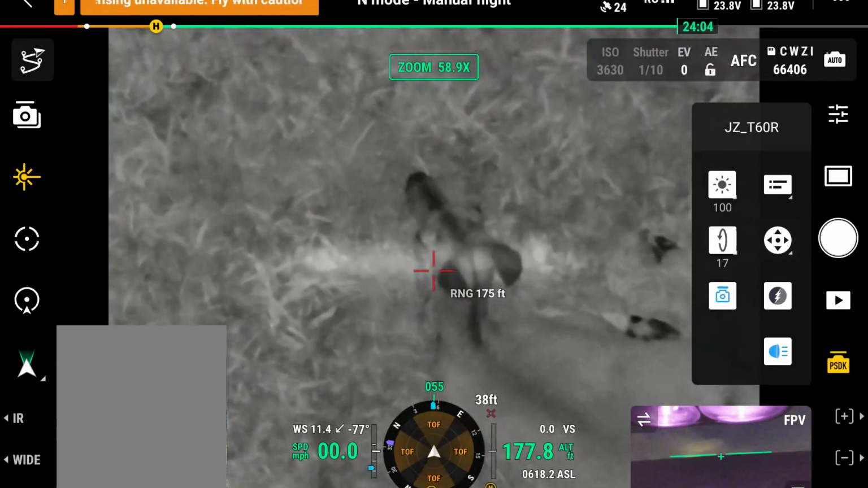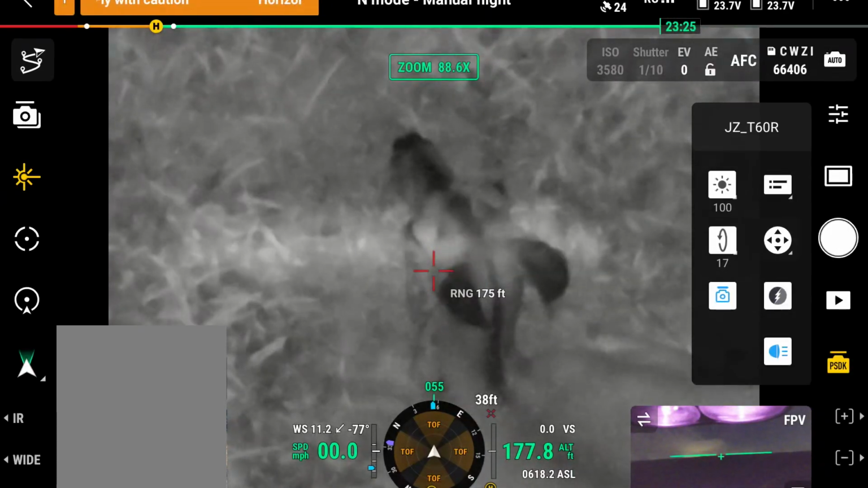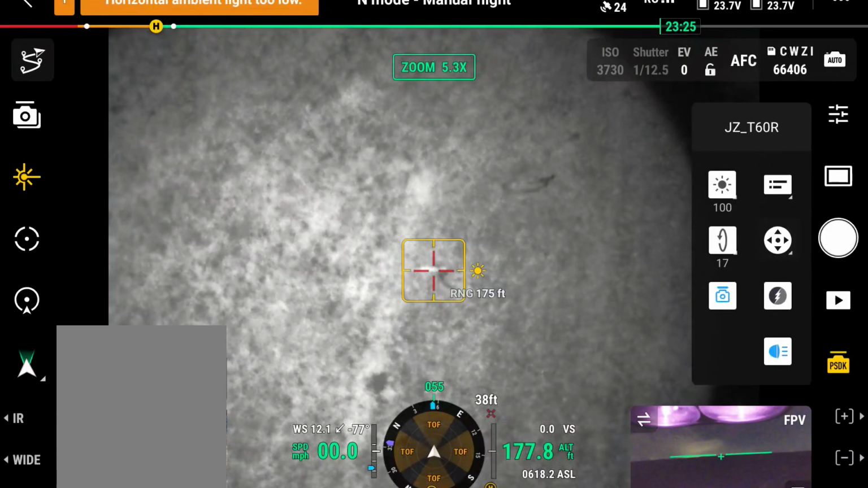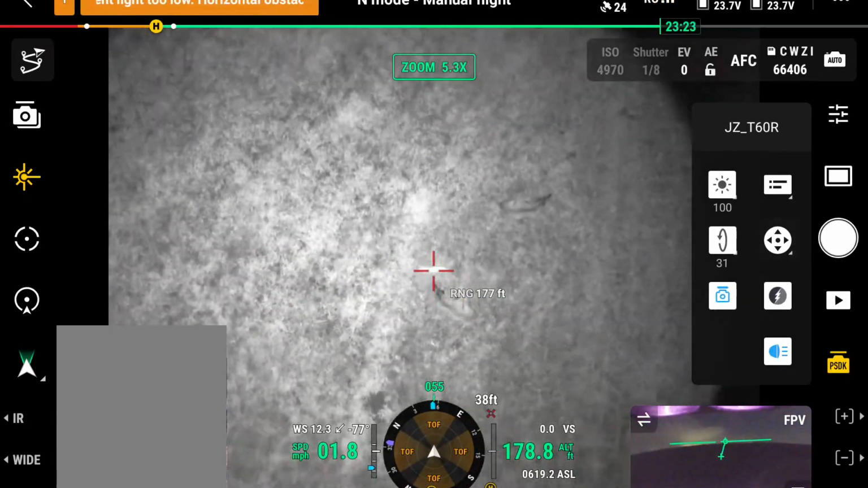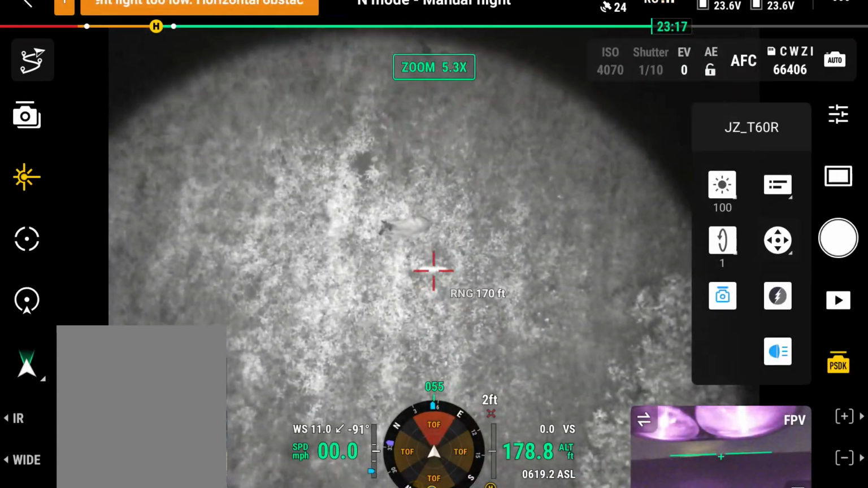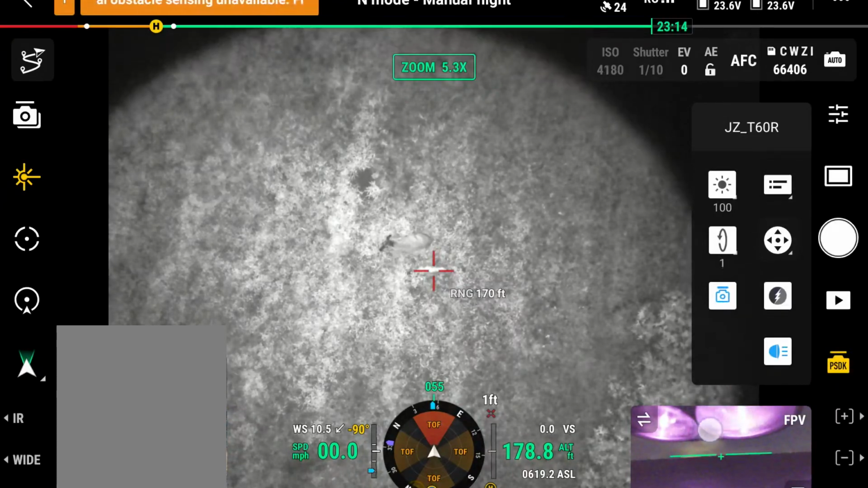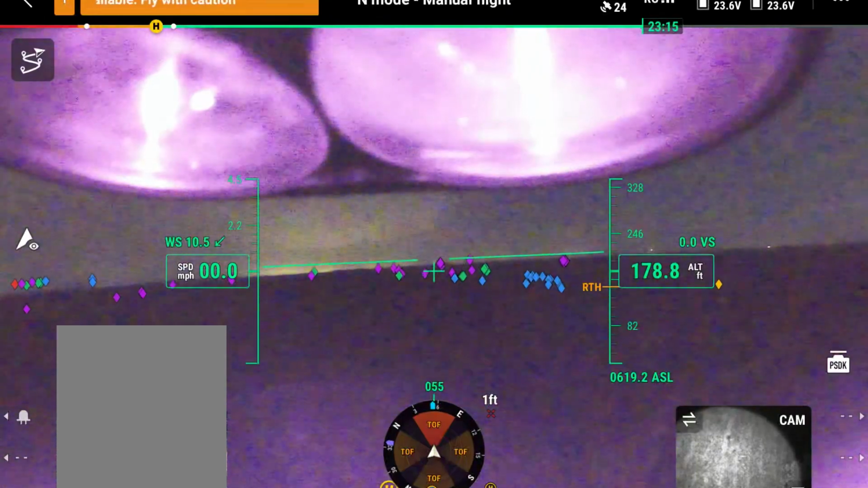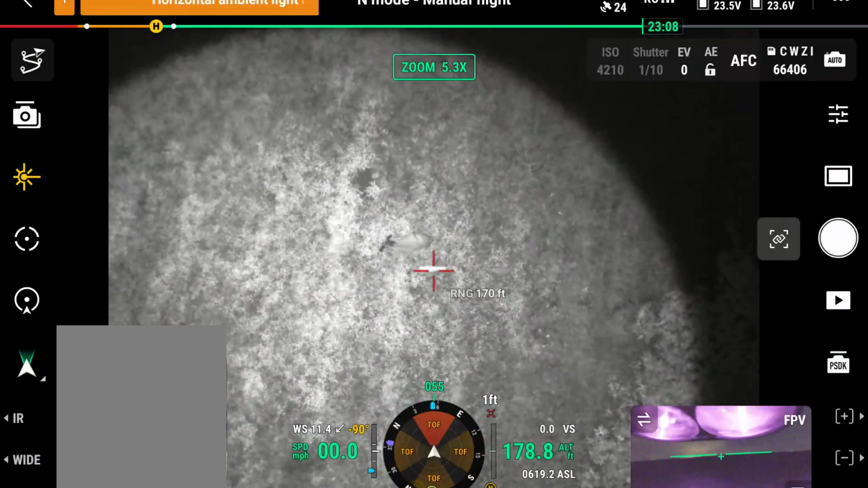See, I'm a fan of this IR light. Honestly, I'm able to see what I need to see. This thing tilts. I was told, so here's another thing. Somebody on one of the Facebook groups said that this did not tilt to 90 degrees. This is 90 degrees. If you look right here, you can actually see the light pointed down right here. See that? So this is 90 degrees. So this thing absolutely tilts. Oh, let me get back to where I was at. This thing absolutely tilts 90 degrees.